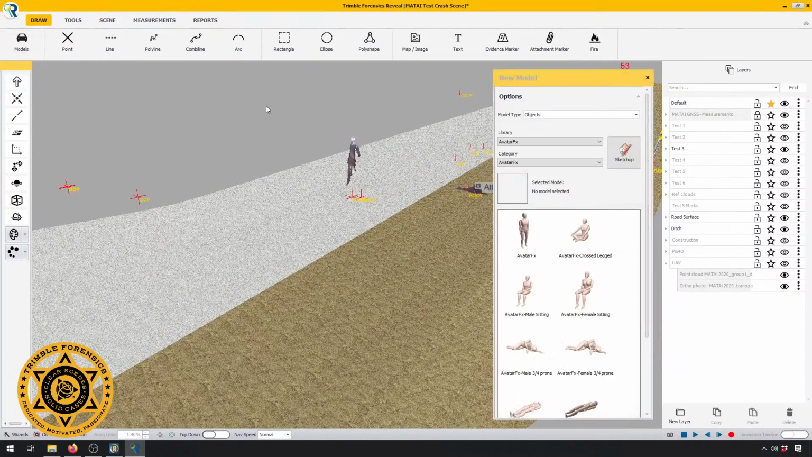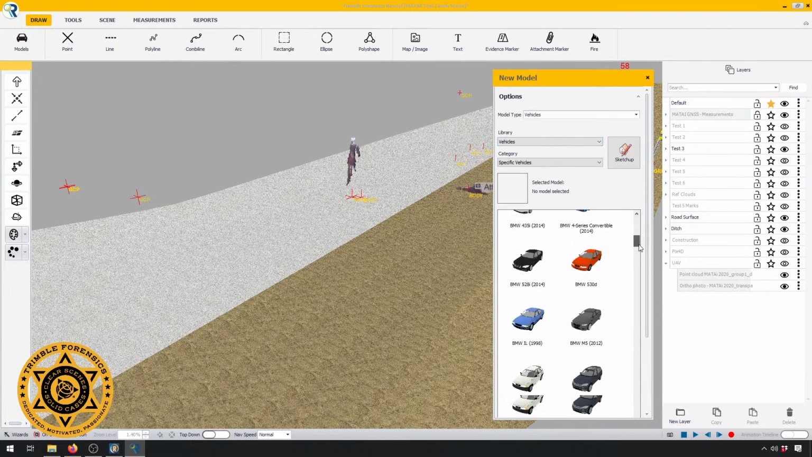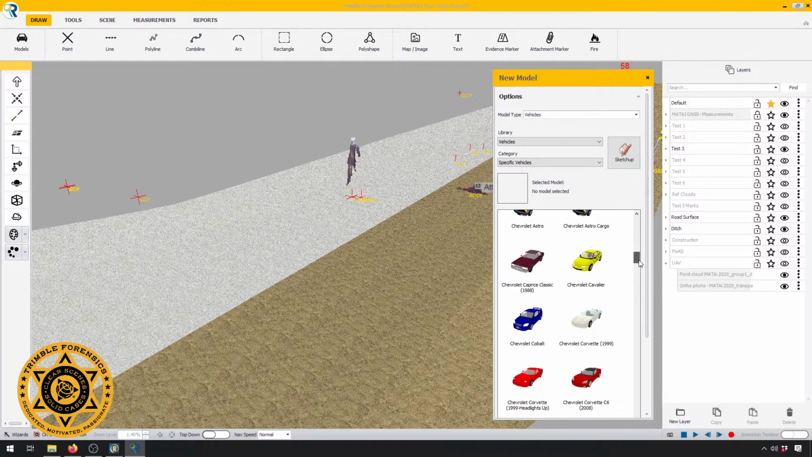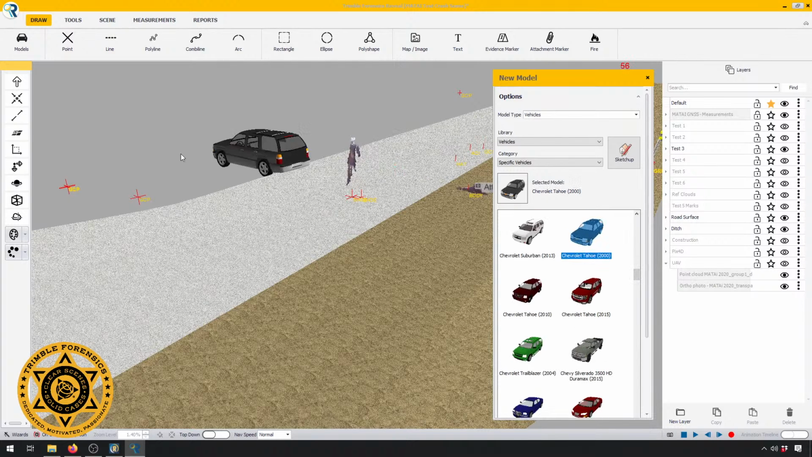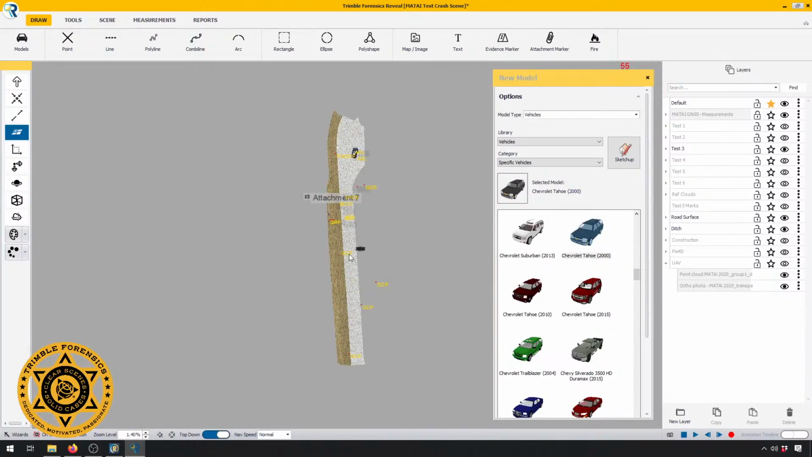There's that one attachment. My layer management is going to get all kinds of ugly here. We'll just throw in a Tahoe because, well, why not? All right, I'm going to do this in top-down.